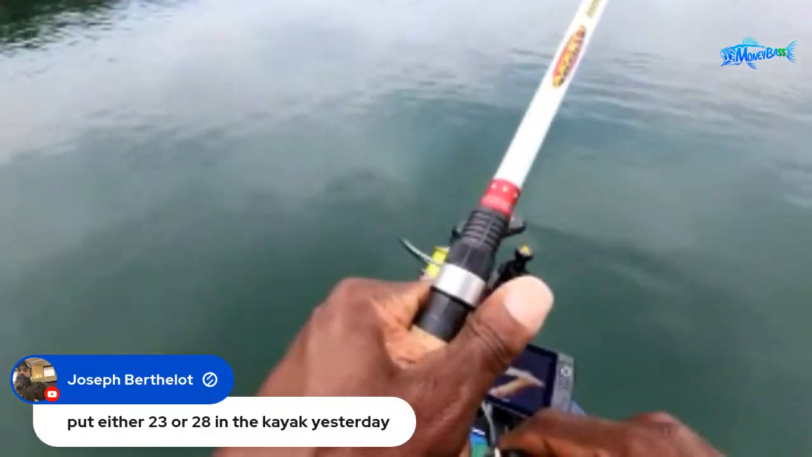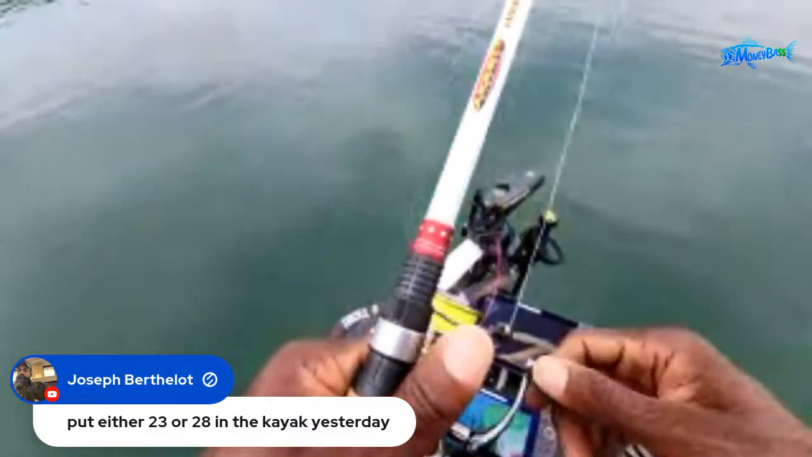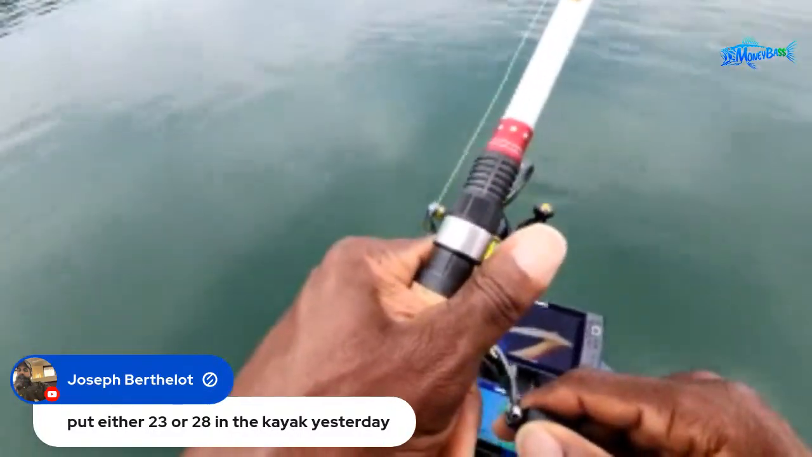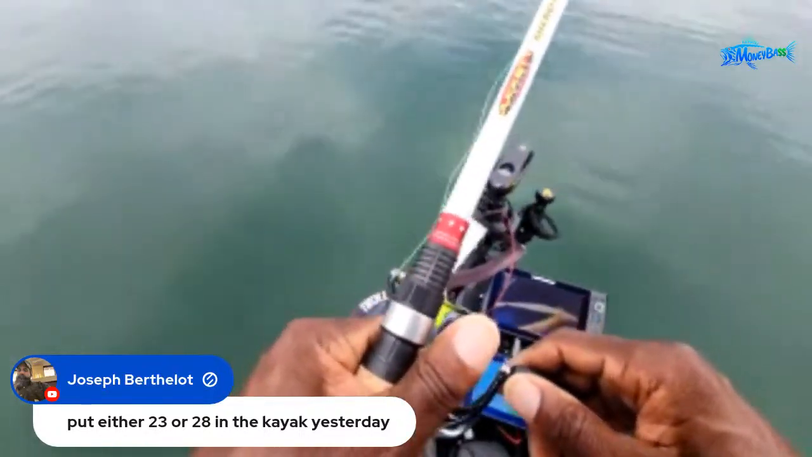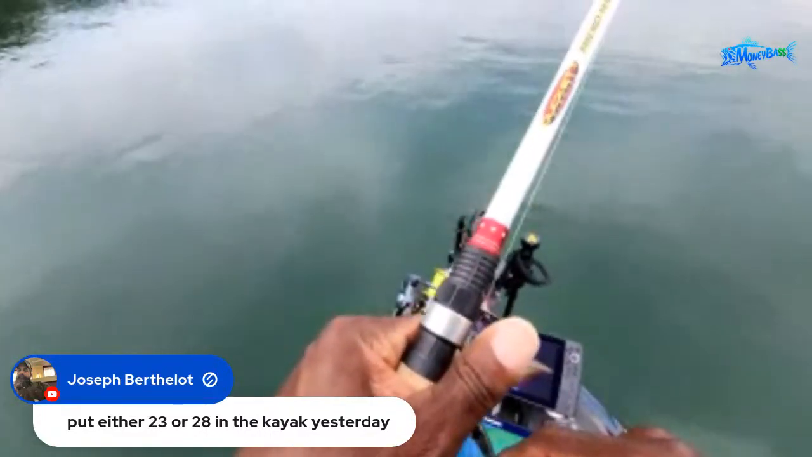Off of this second spot, I don't know. This one looks like it may be tough, guys. Those fish are kind of relating to the bottom. They're not as suspended as the other ones were. And they're not hitting this bait that's down on the bottom. They're following it.